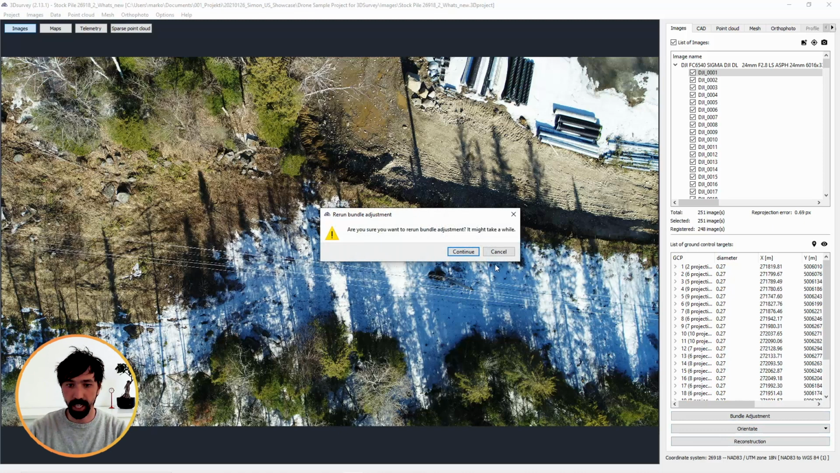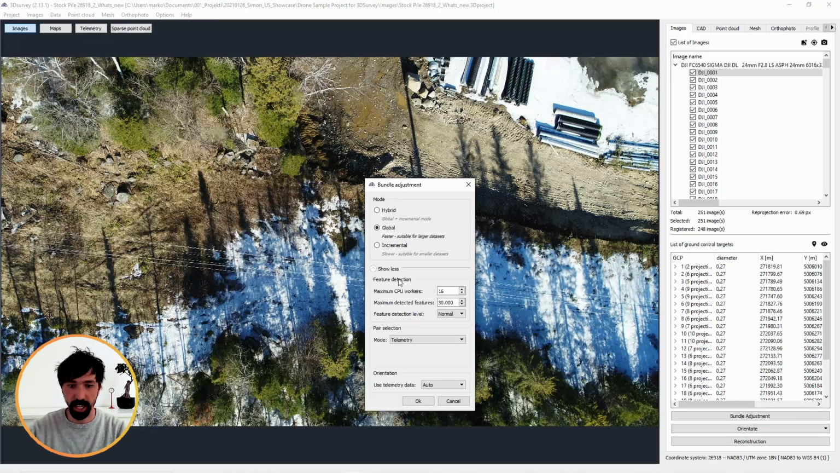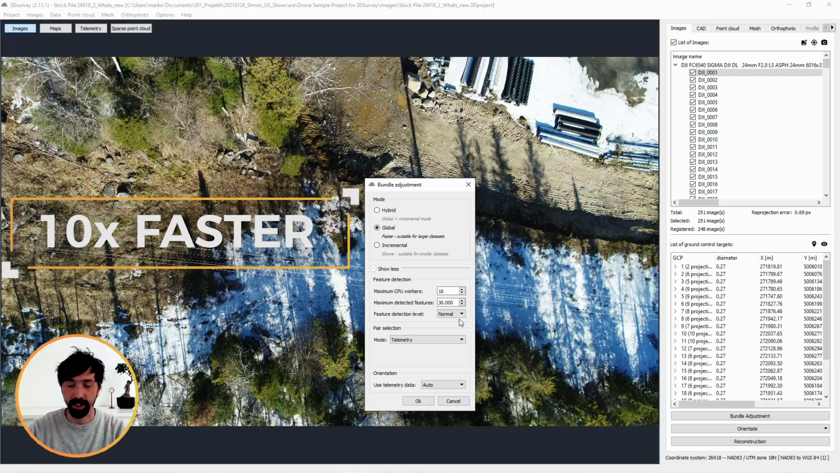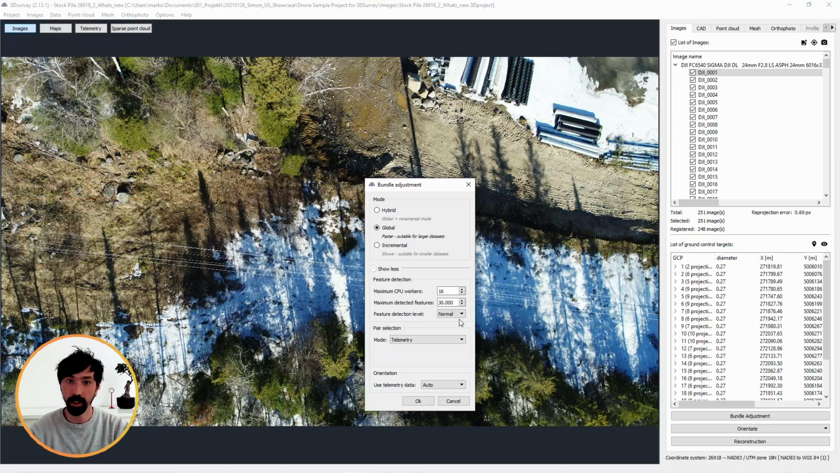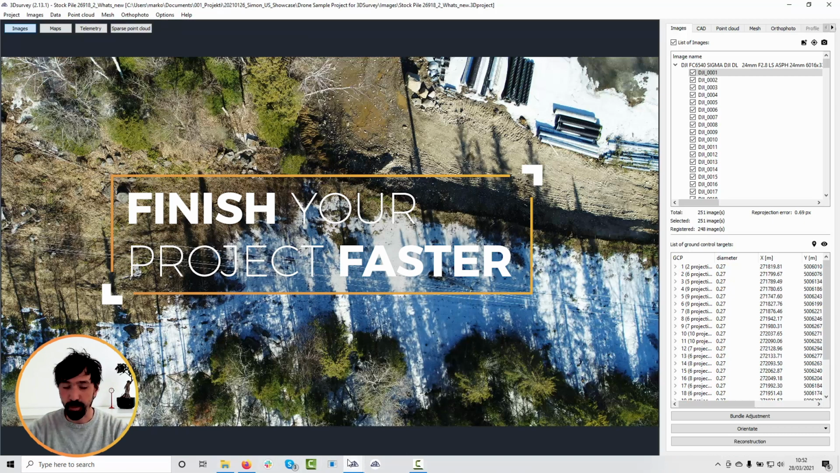In the bundle adjustment, we have the first step, which is the so-called feature extraction. Here are some settings, but what's important, now we are calculating those elements on a graphic card, not on a CPU anymore, and this is 10 times faster. So if you have 200, 300, or let's say 1000 images, this will definitely be a nice time improvement for you, and you can finish your project faster.